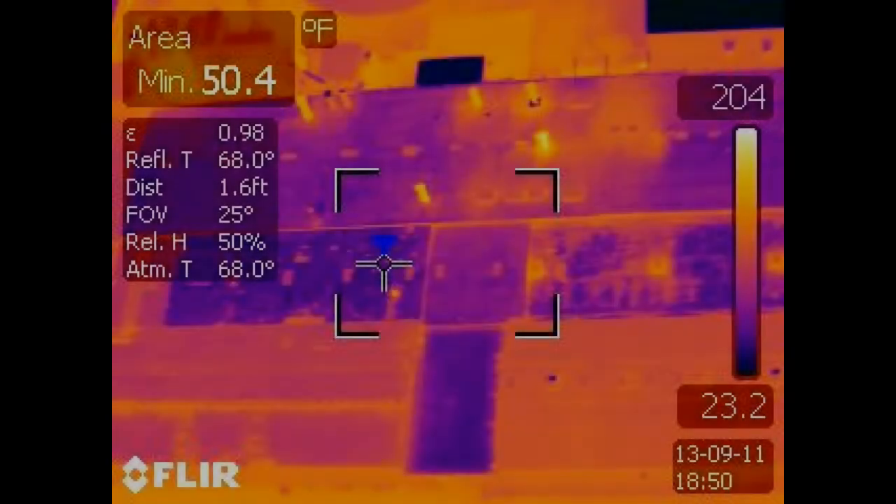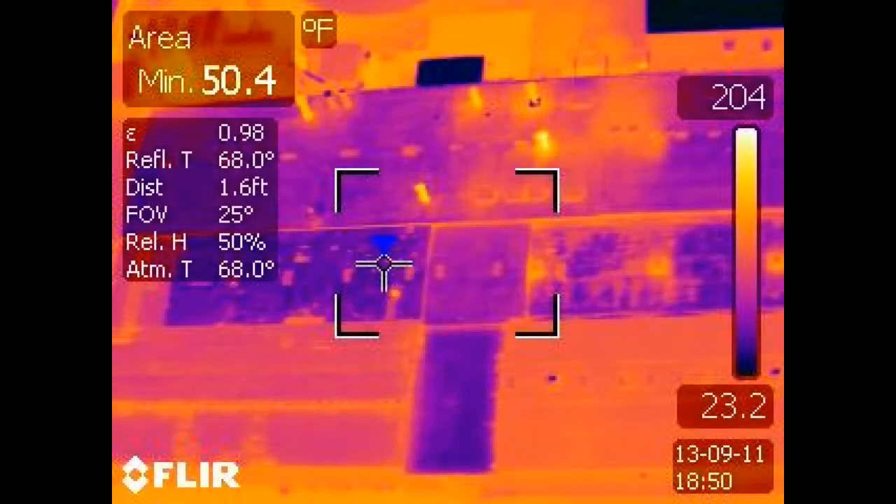This is an aerial photograph of a roof taken from a helicopter with a handheld camera. It shows where the areas of deterioration are, where there is entrapped moisture that allows us to predict the failure of the roof and be able to isolate places where we might patch, repair it in order to extend